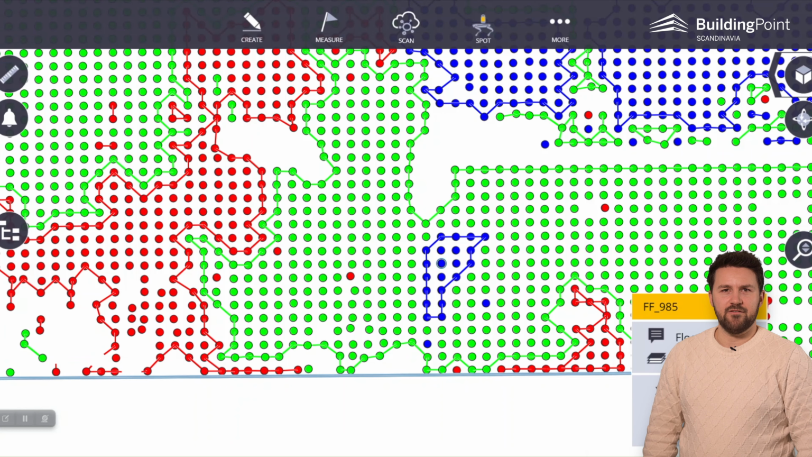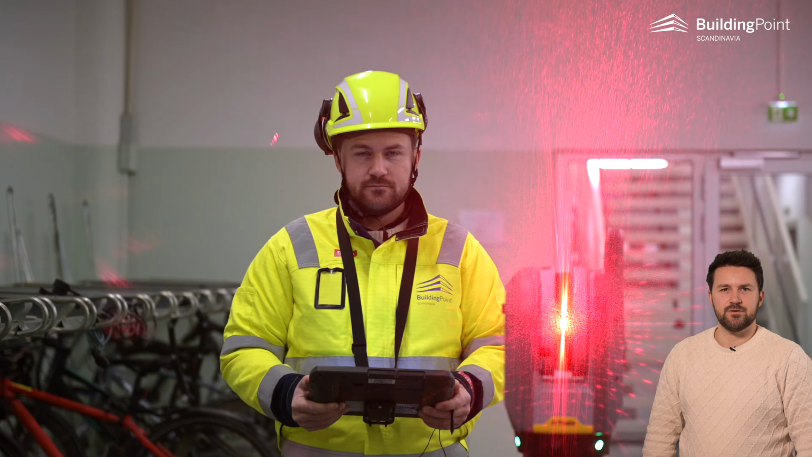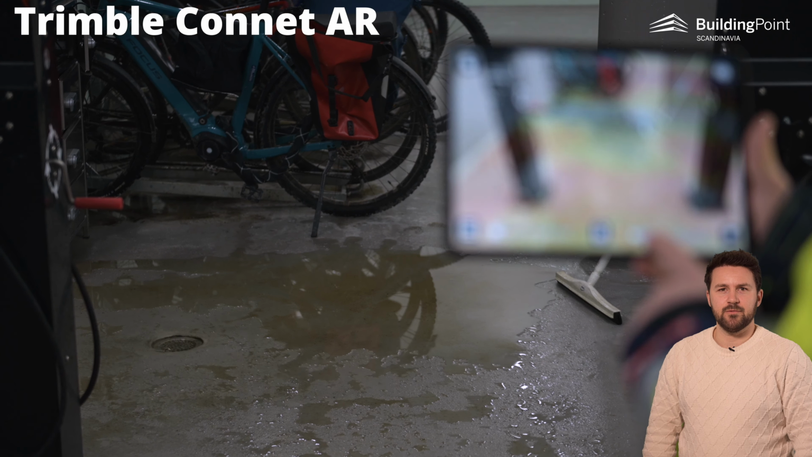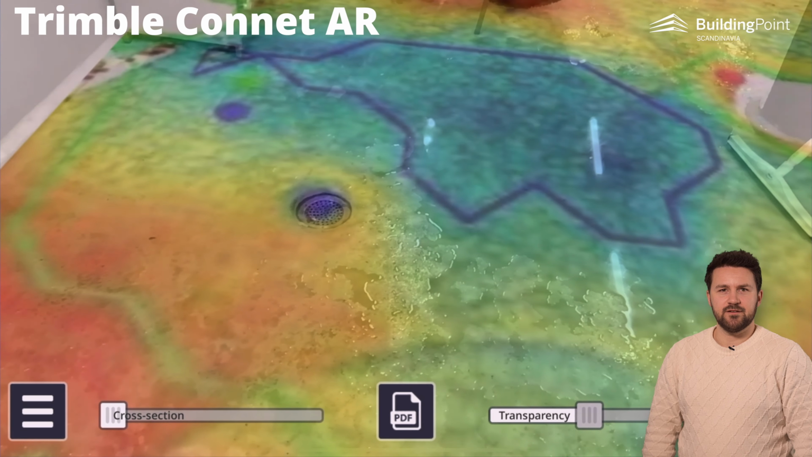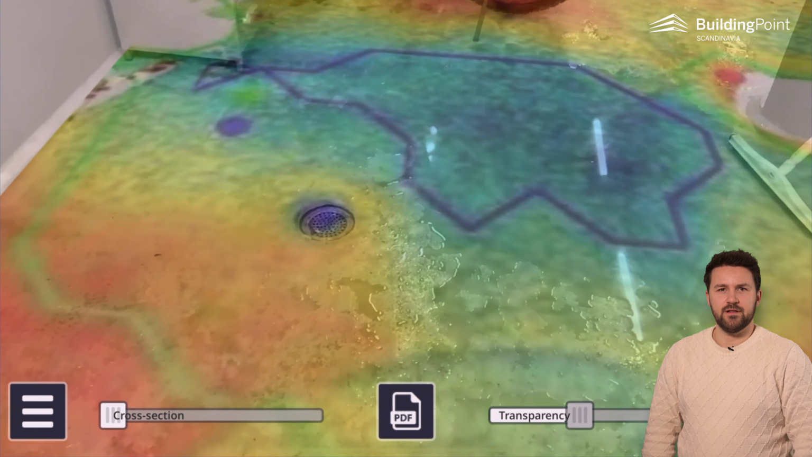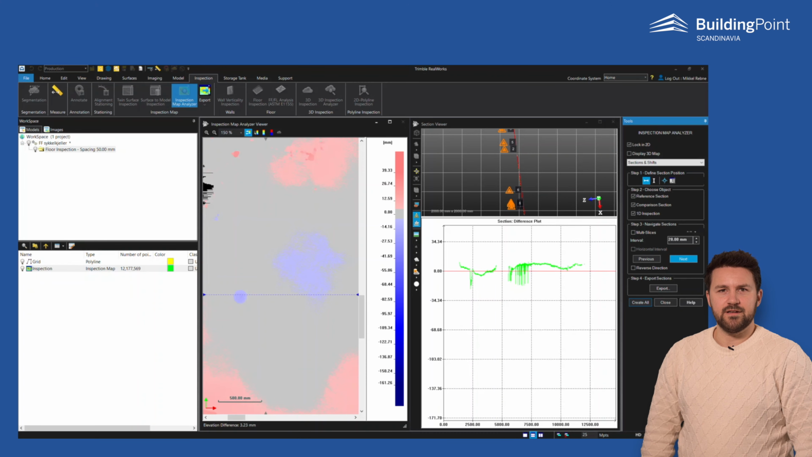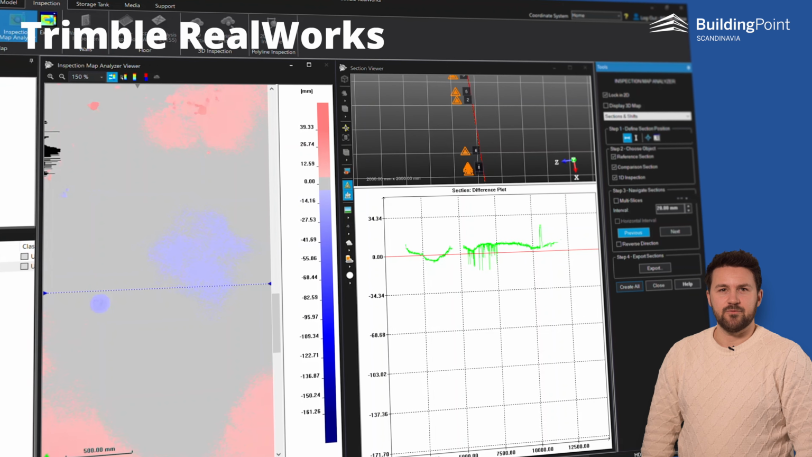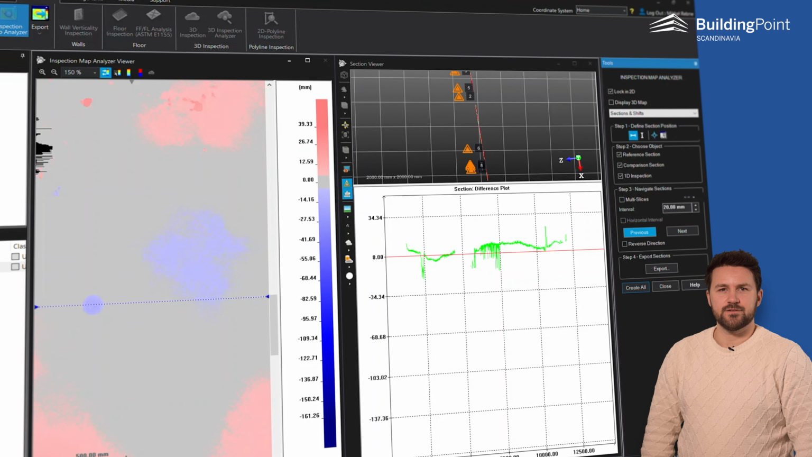Another cool thing with having points with accurate coordinates is that you can use the red laser pointer on the laser scanner to point out specific areas. Another opportunity is to use the floor analysis results in Trimble Connect AR. This will let you see the results overlaid over the real world. Some may also want more detailed and advanced functions to handle the point cloud. In that case, we recommend using Trimble RealWorks.